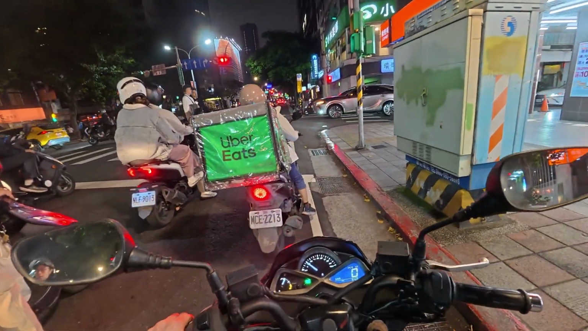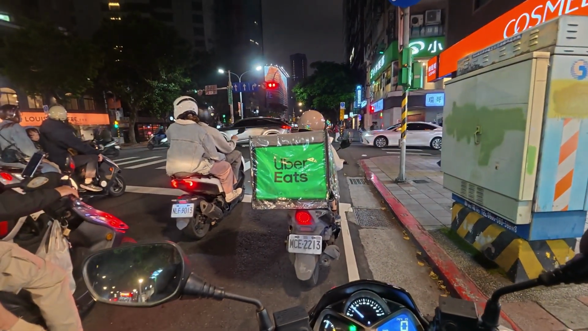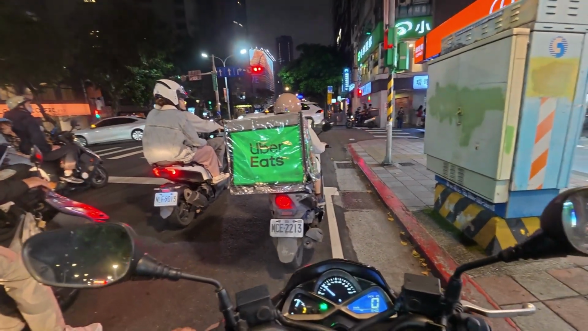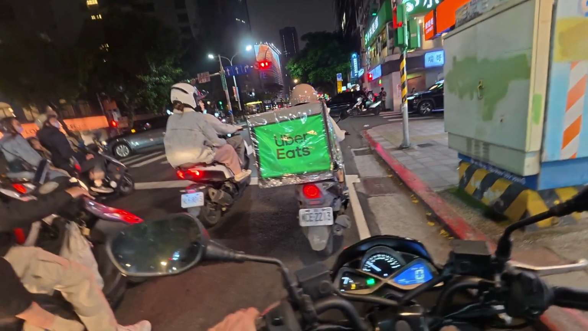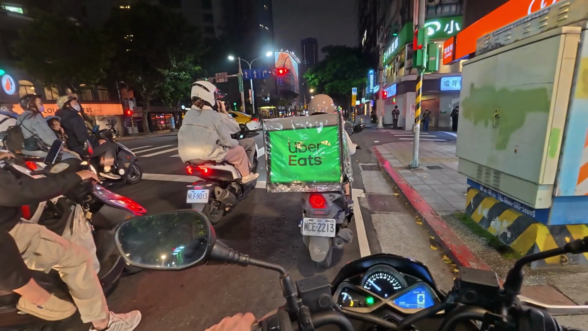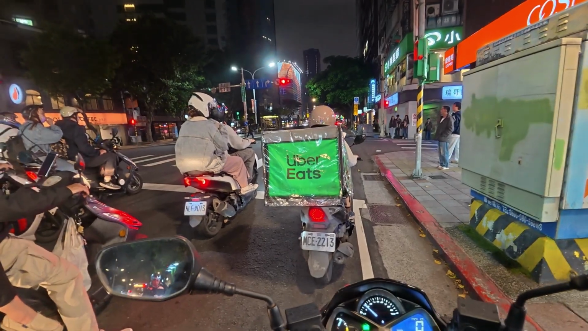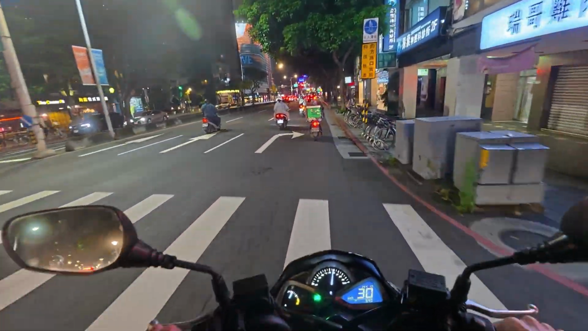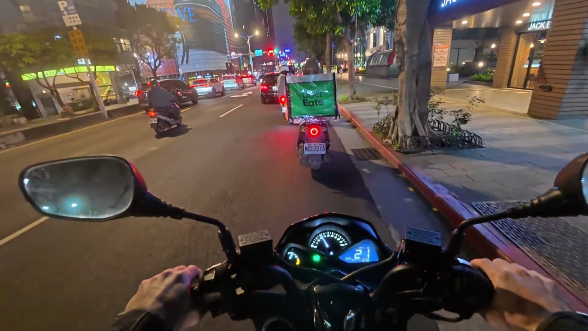So today is the first day, first video, and the mission is simple: visit the Elephant Mountain. I think the Elephant Mountain is probably one of the most famous spots in Taipei. I mean, if you Google what to do in Taipei, it's probably the first thing that will pop up. And it's actually a mountain ride on the borders basically of Taipei, where you can actually see the Taipei 101, the most famous building here. So I'm just going to ride there now, and if something happens, I'm going to update you.